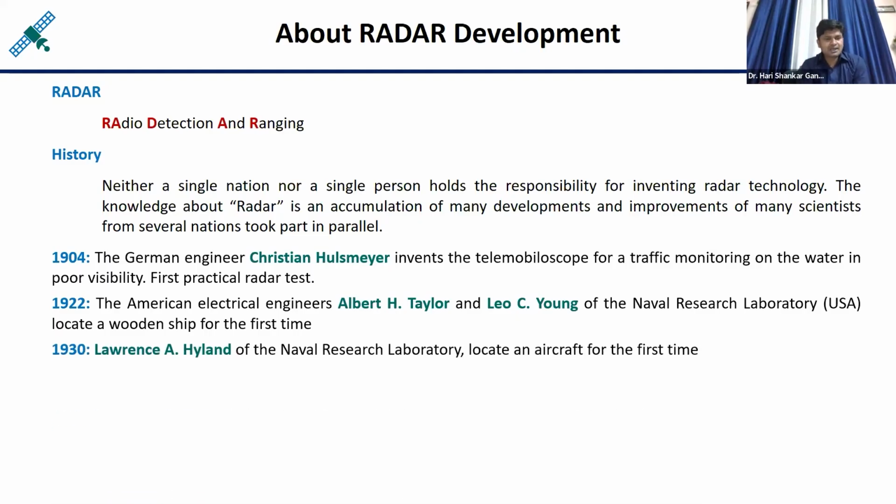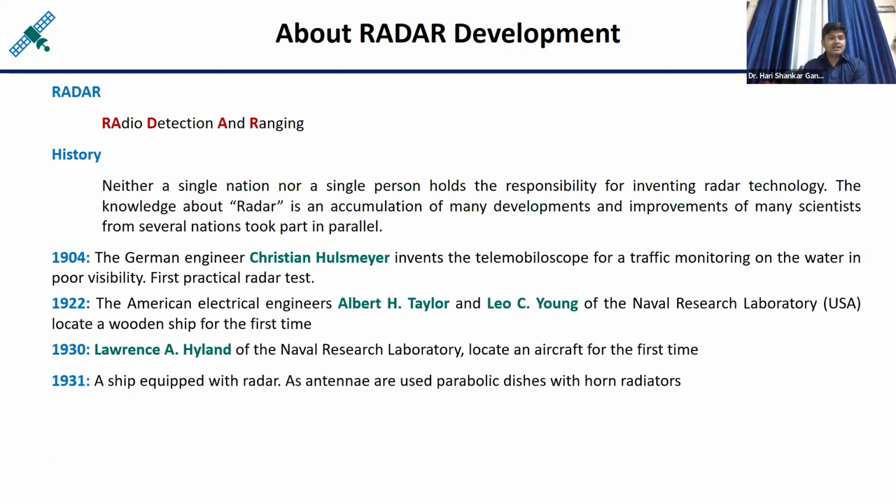Then in 1930, Lawrence A. Hyland of the Naval Research Laboratory, USA, located an aircraft for the first time. Means this observation was done on an air platform. Then in 1931, these are a few findings which I have taken from the literature, people started to equip ships with radar devices.